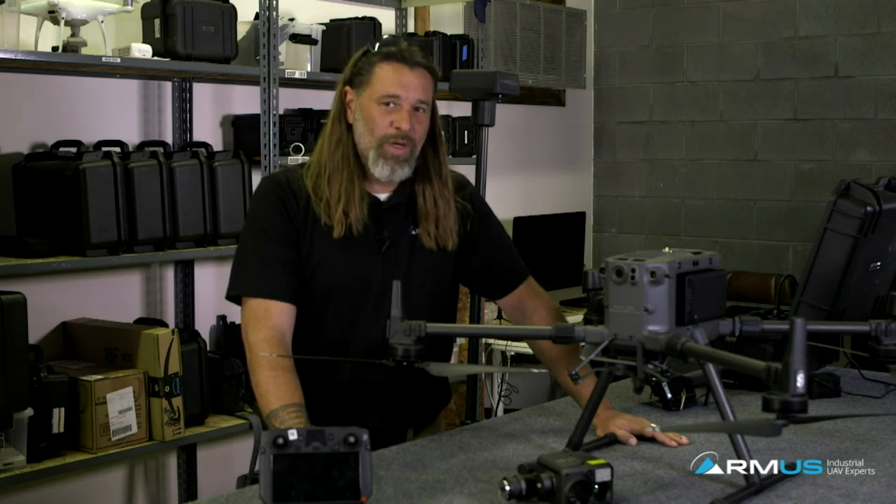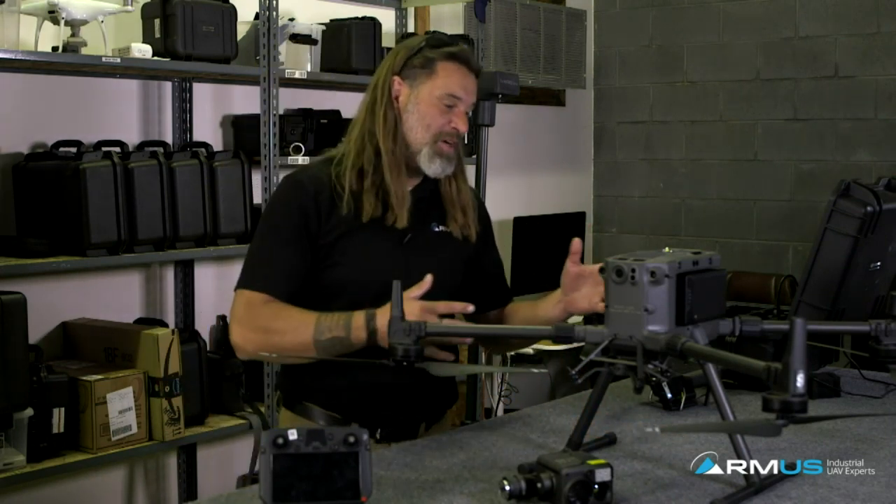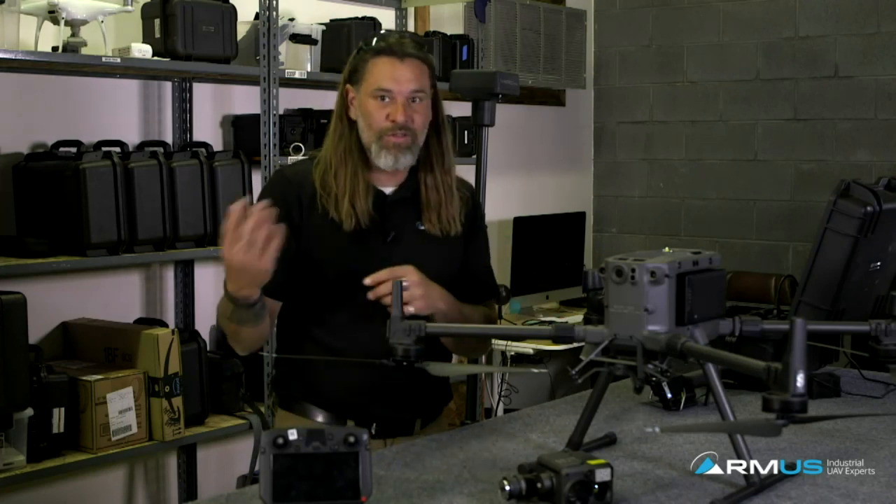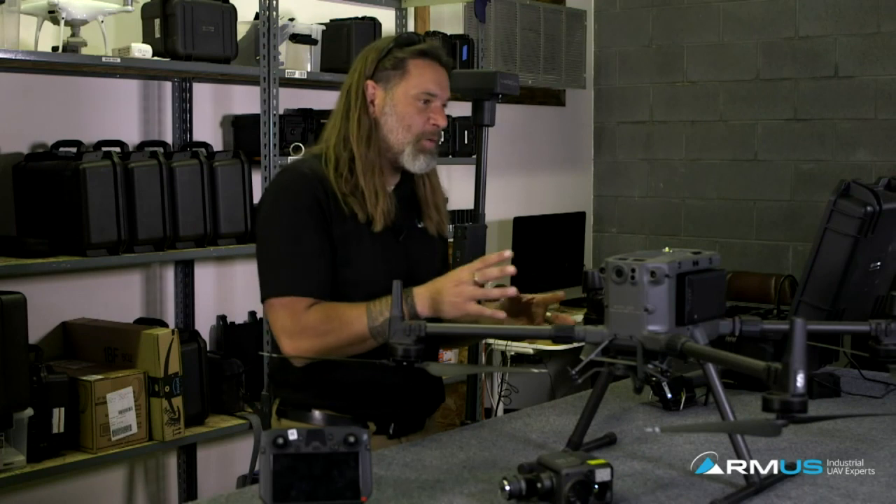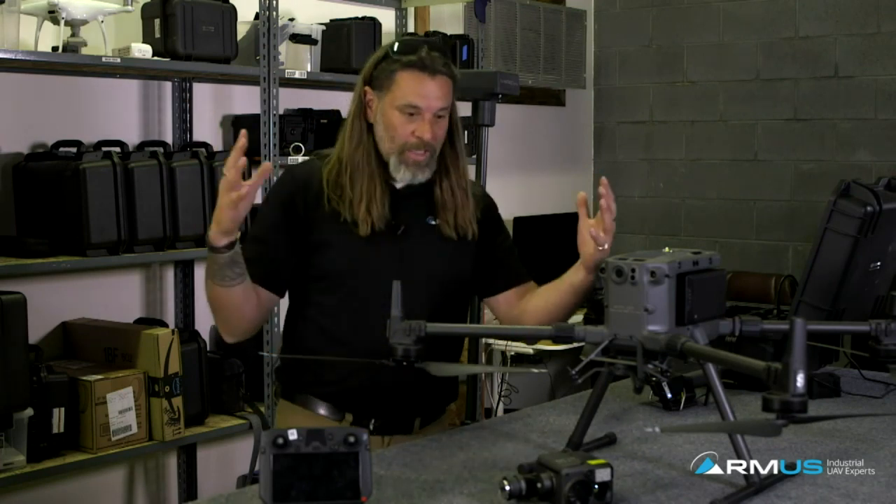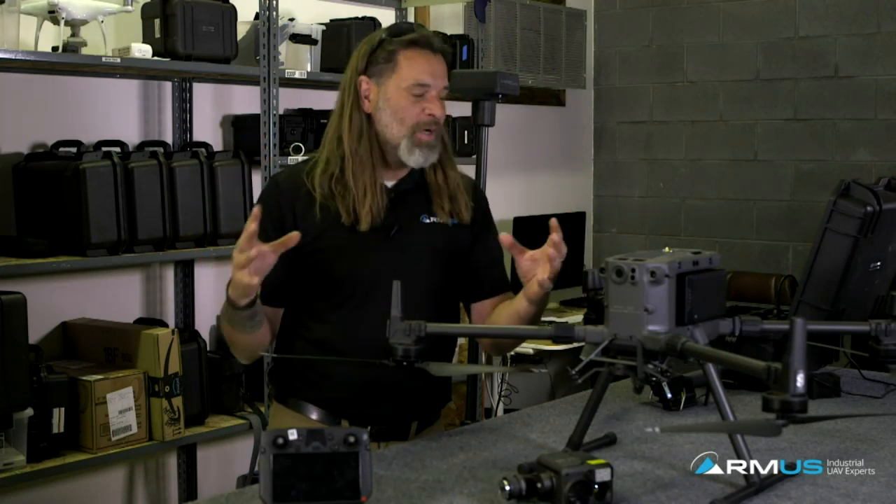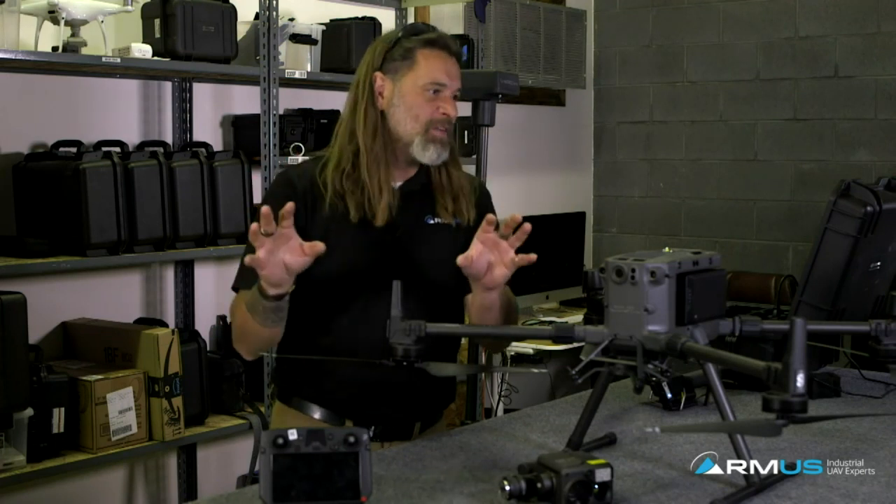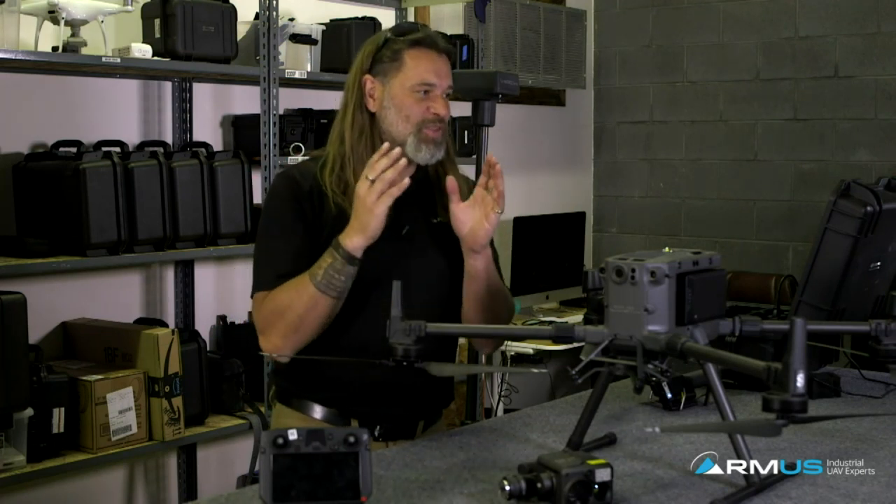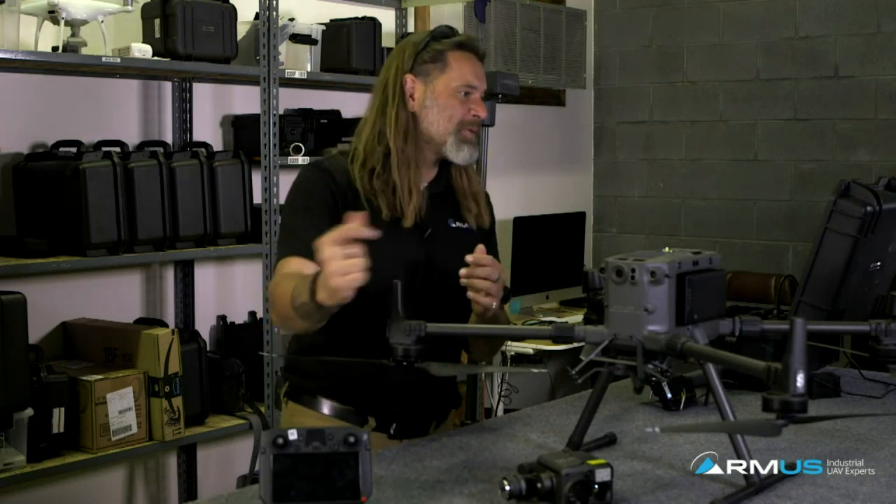What it's going to do, and this is the only downfall of having so many awesome features, so many awesome capabilities, so many pinpointing, rangefinder, zoom camera, thing sees its home point, tells you how high things are, where things are. That's more in the cockpit. More things to look at, more buttons to push, more features to mess with, which will complicate the usage when it comes down to, I get it up in the air now.